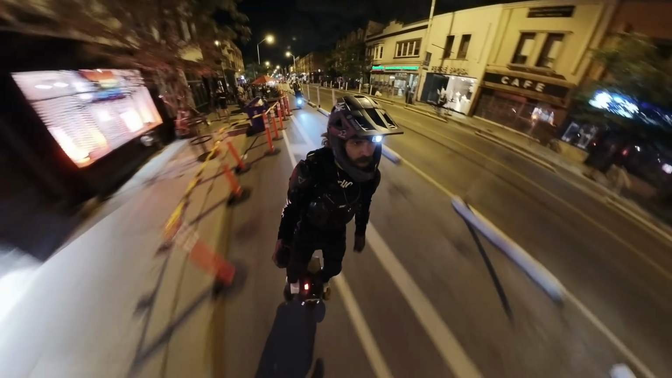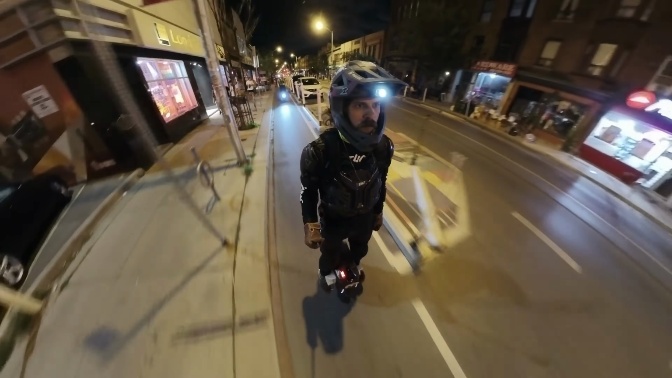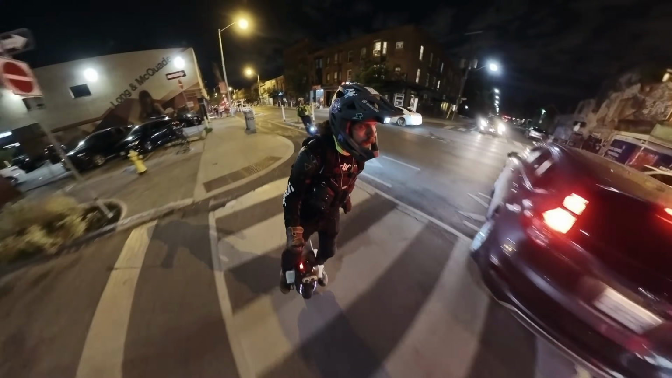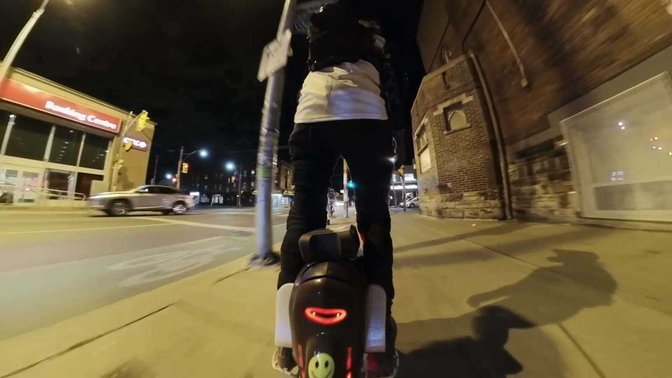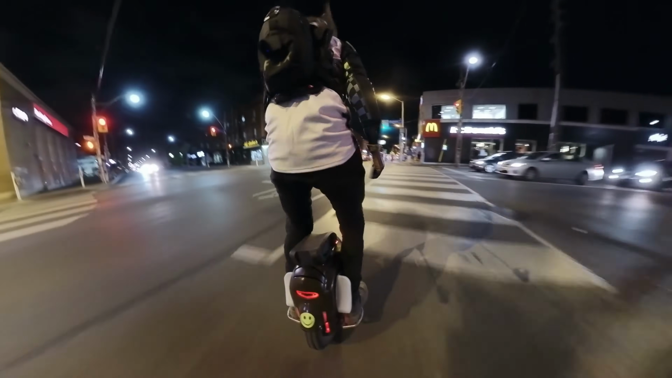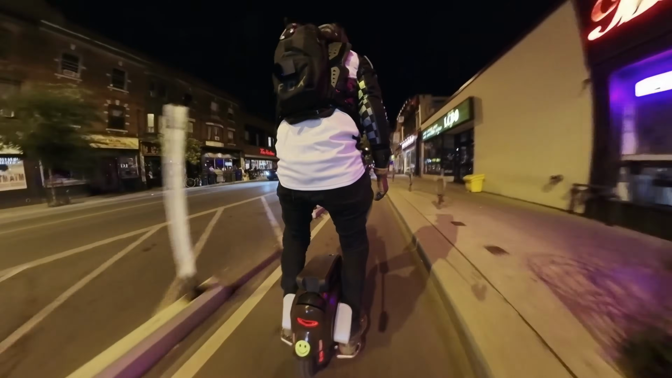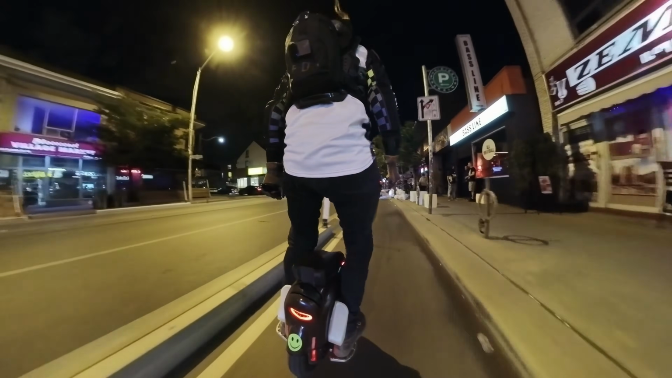Because I think it's really crazy what's out there in terms of the technology. It just blows me away. If you would have told me as a kid that they were going to have this, I wouldn't have believed it. But here we are. And so I like to just share it with people and show what's out there, show what's possible.